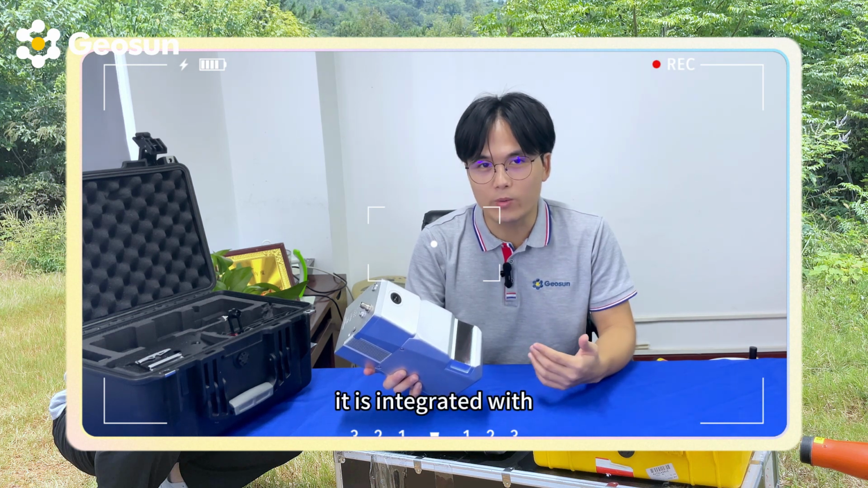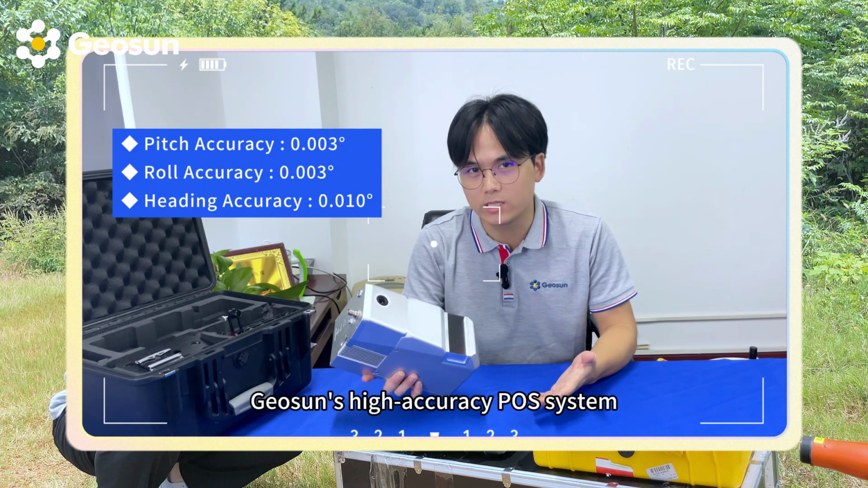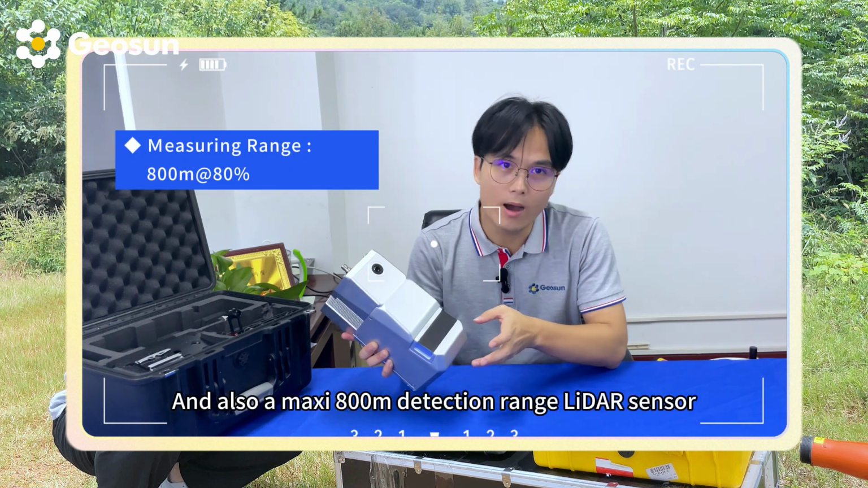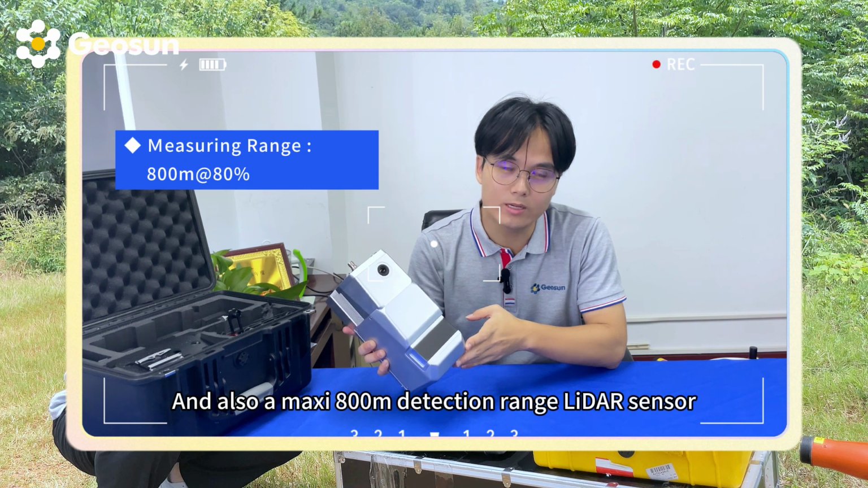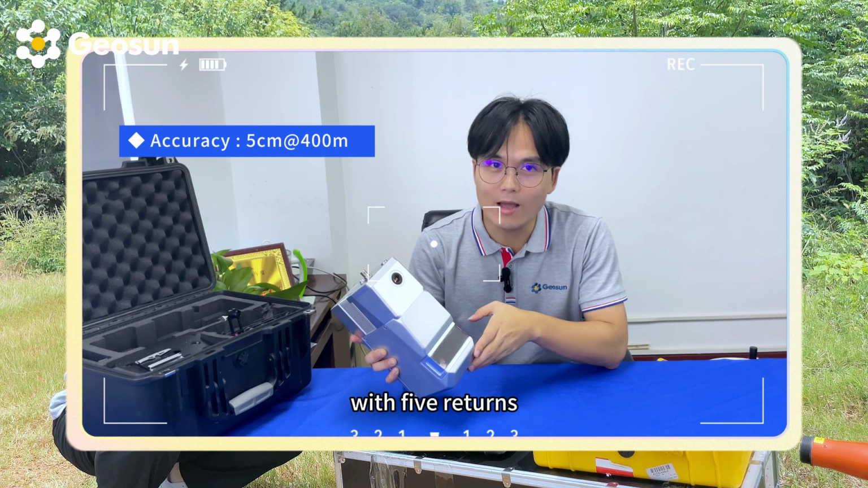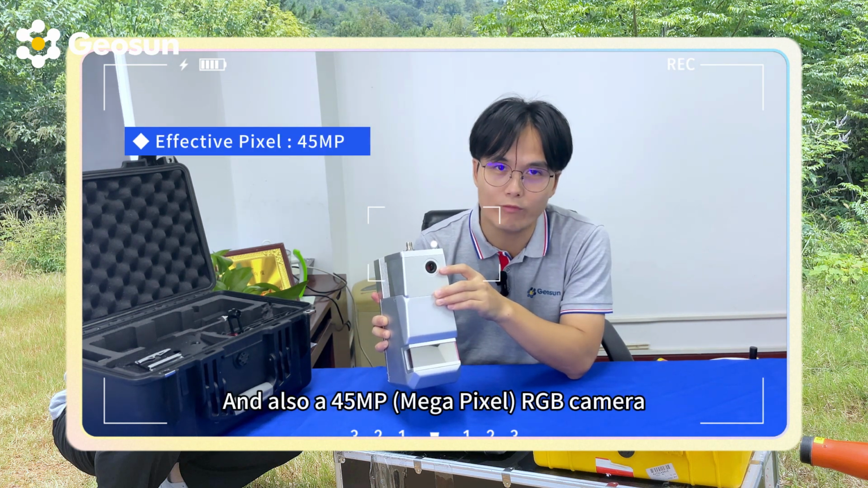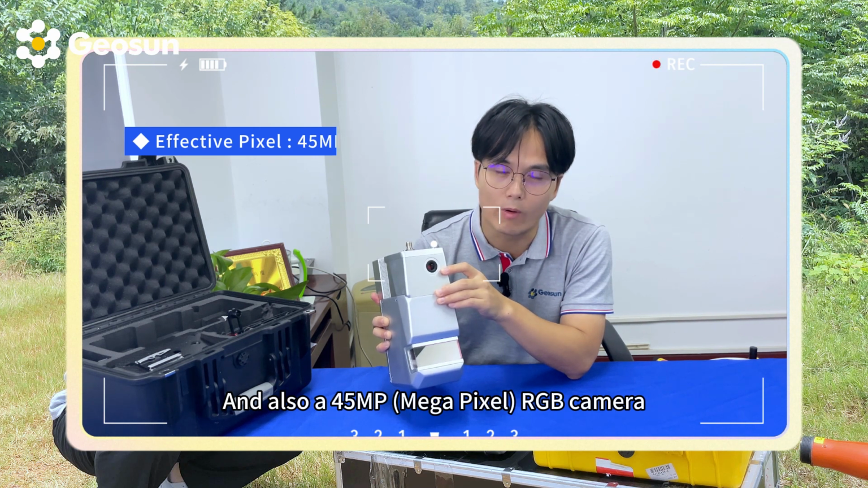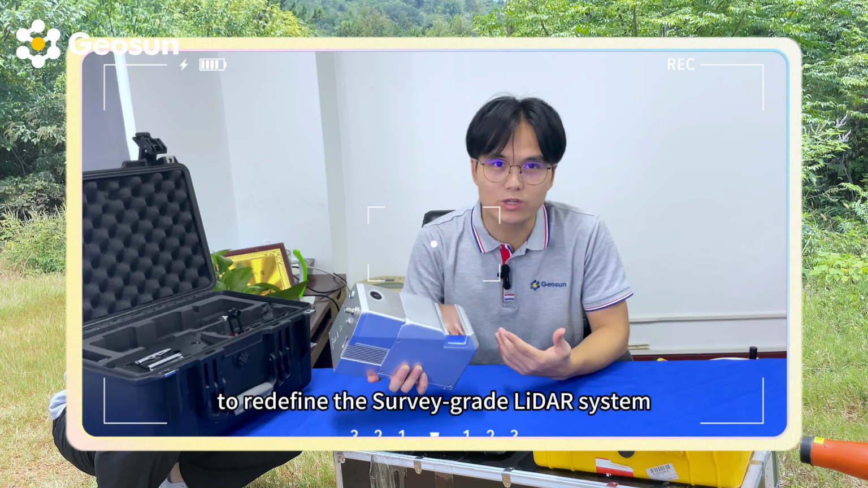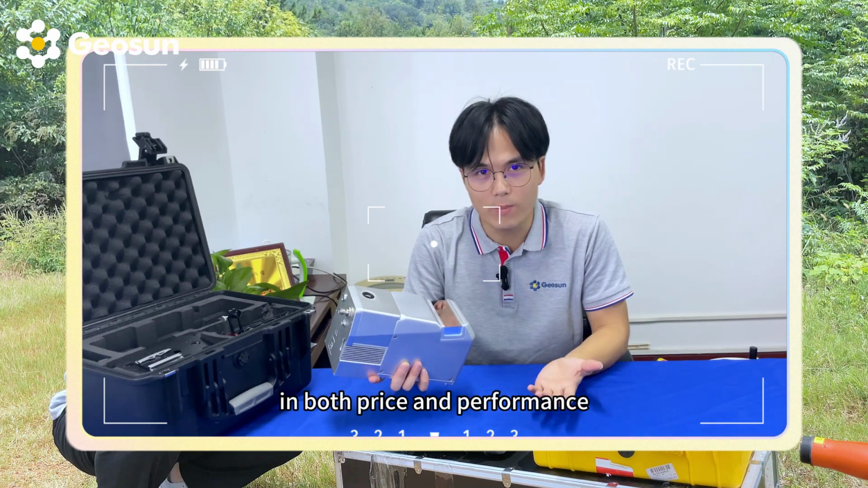It is integrated with the Geosun high-accuracy post systems, the G-SPIN401, and also a max 800 detection range LiDAR sensor with 5 returns, and also a 45 megapixel full-frame RGB camera. So it is a game changer to redefine the survey-grade LiDAR system in both price and performance.